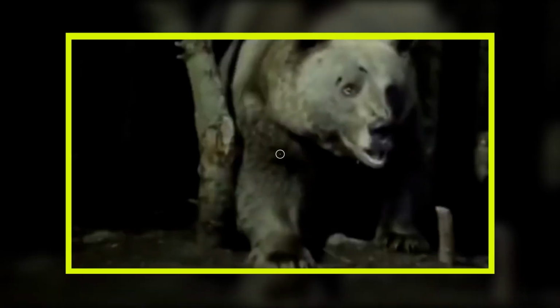This image shows a huge bear who got all these scars on him. Maybe he got into a big fight, or maybe it was due to something else. But the picture and the way the bear is coming towards the camera is enough to scare anyone out. I mean, imagine seeing this sight in the woods at night.